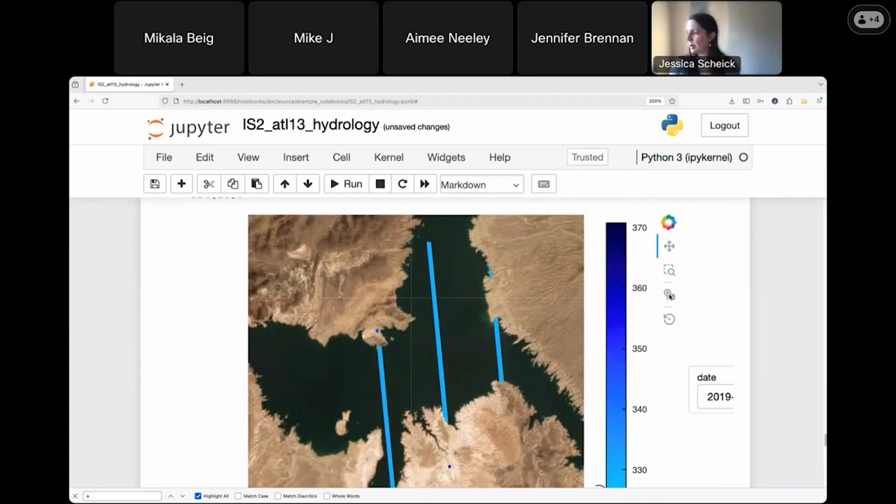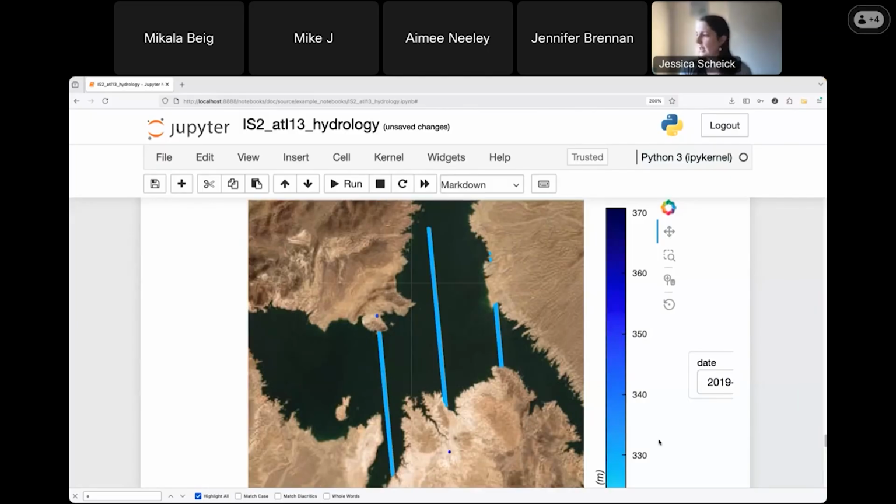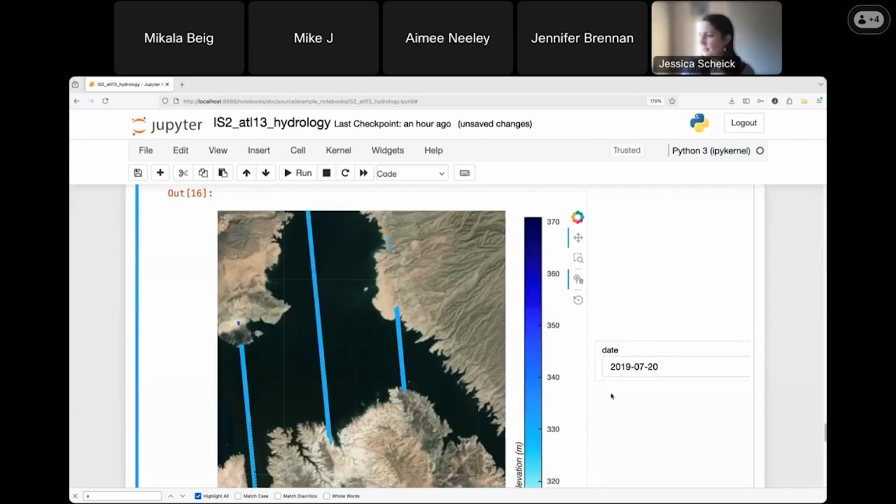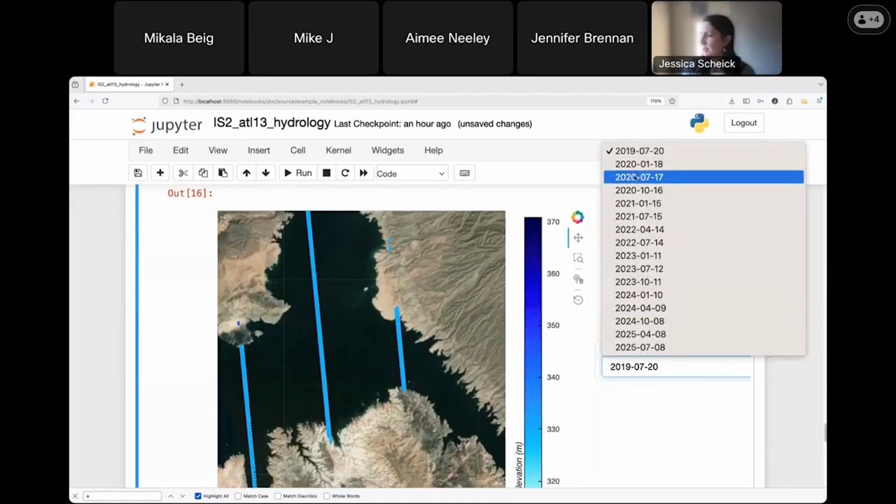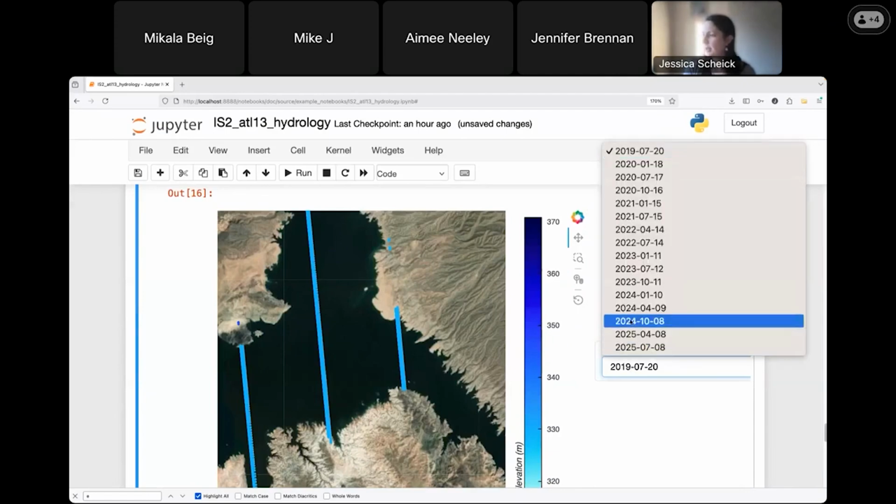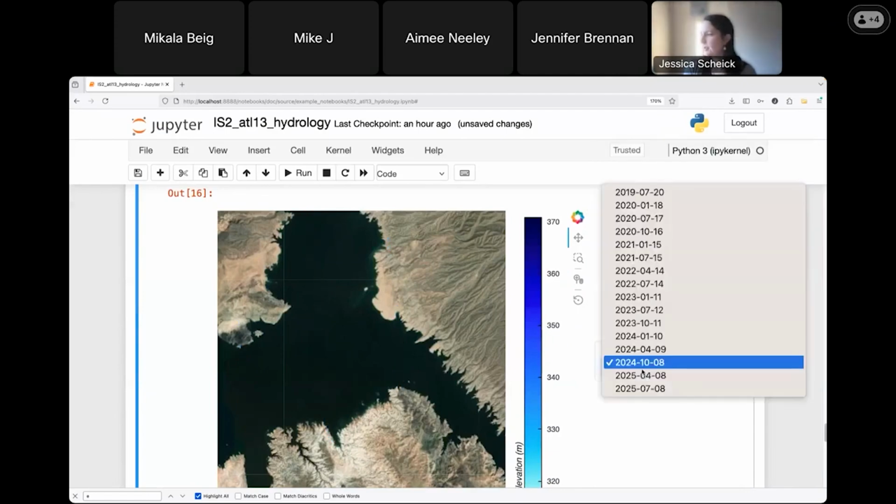It's taking a moment because I have the next one running as well. It's hard to see with this font zoomed in so much, but if I were to zoom out a little bit, what we would see here is this drop down. Oh, go back to this one. You can see there's this drop down with the dates of all of those different granules. So we can look at a couple of different dates and we can scroll through.